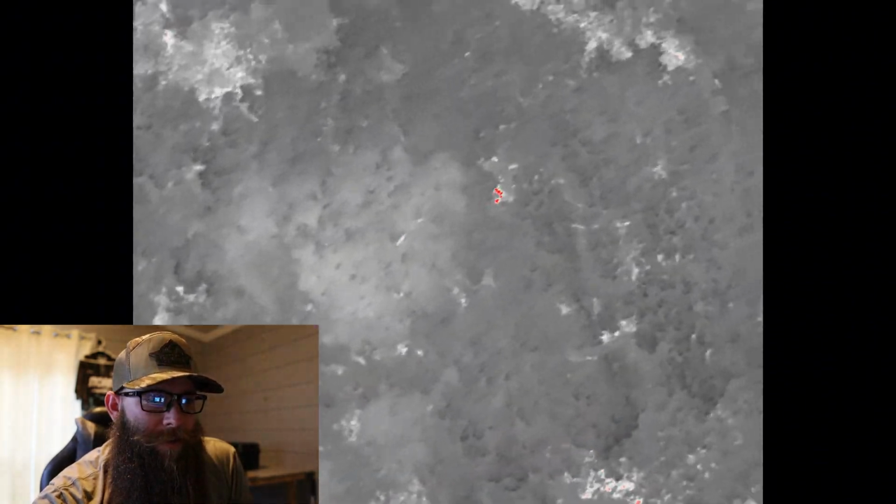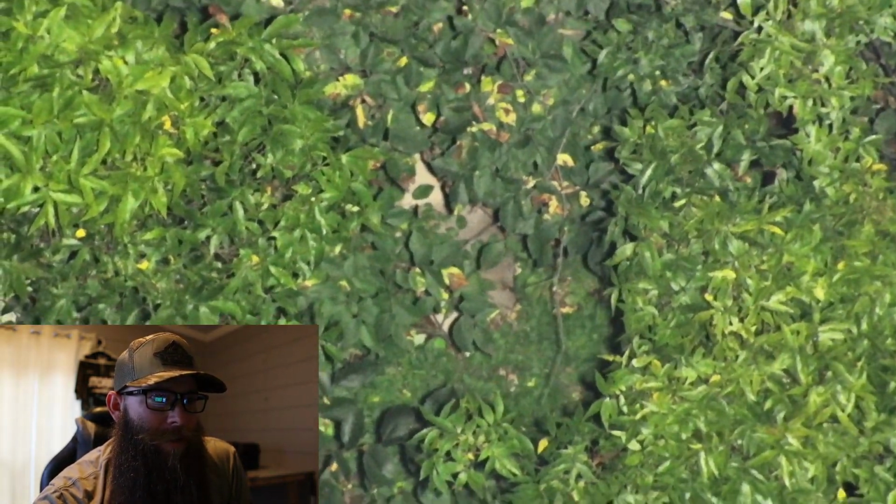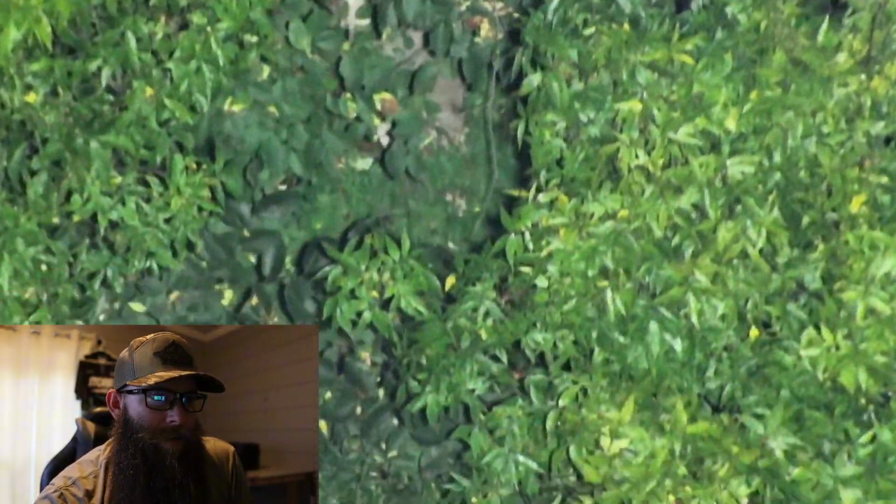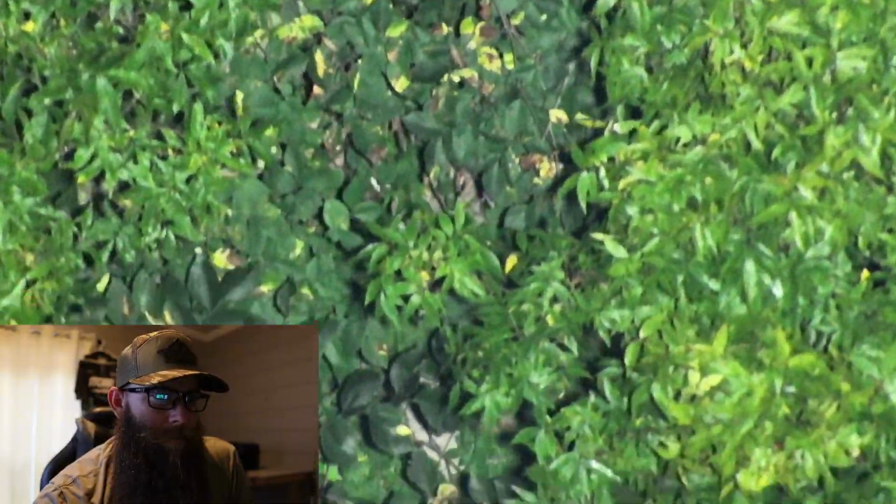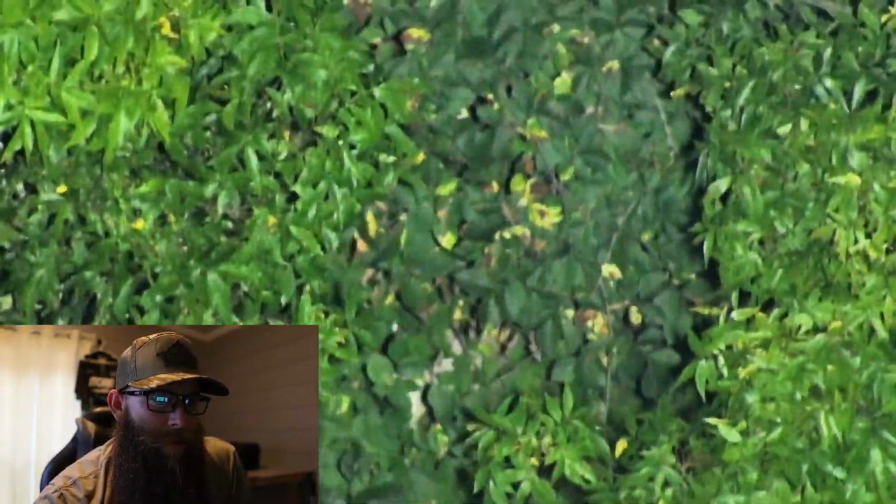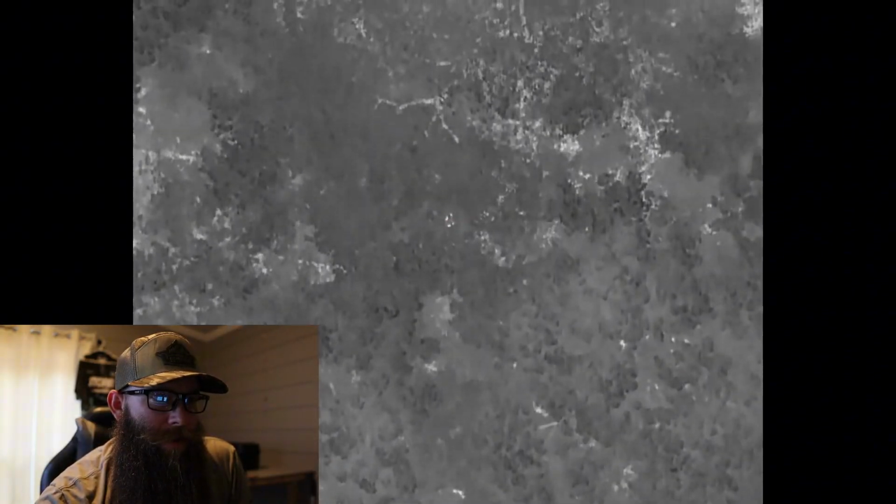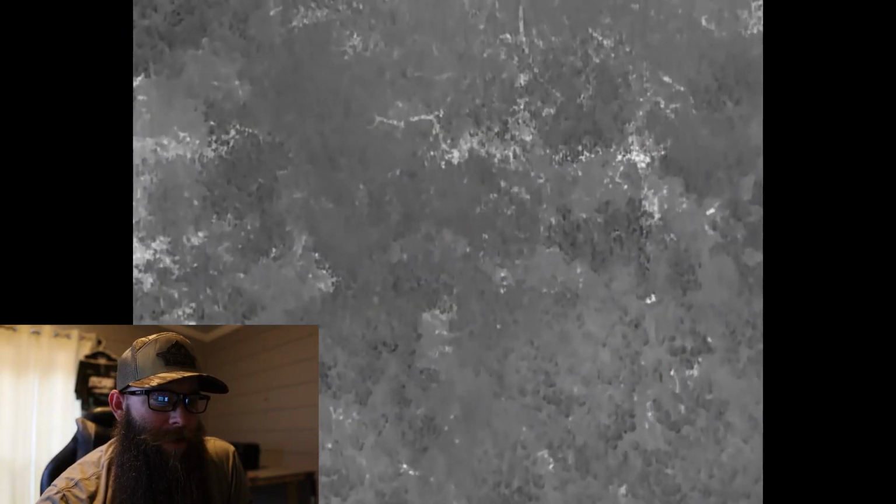At this point, I don't think I've really seen a rack yet. And I think right here, we'll start to see a rack pretty soon. And again, you can't really make it out.